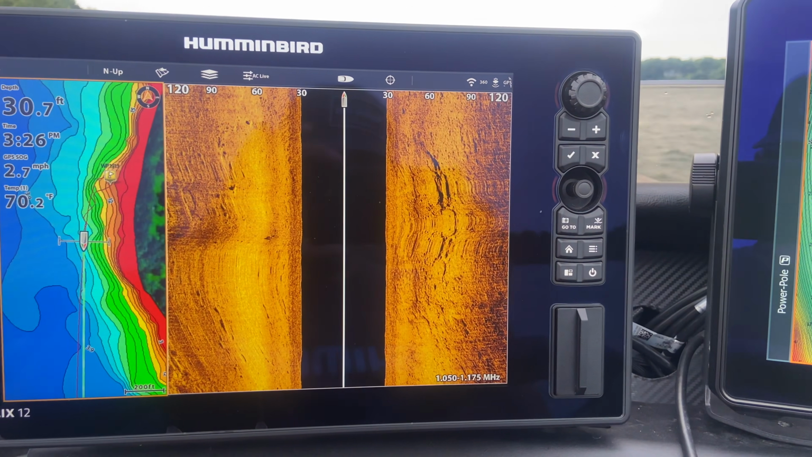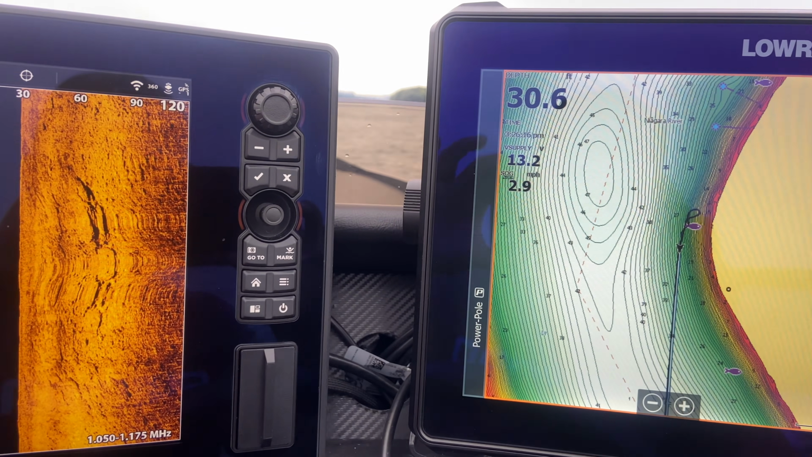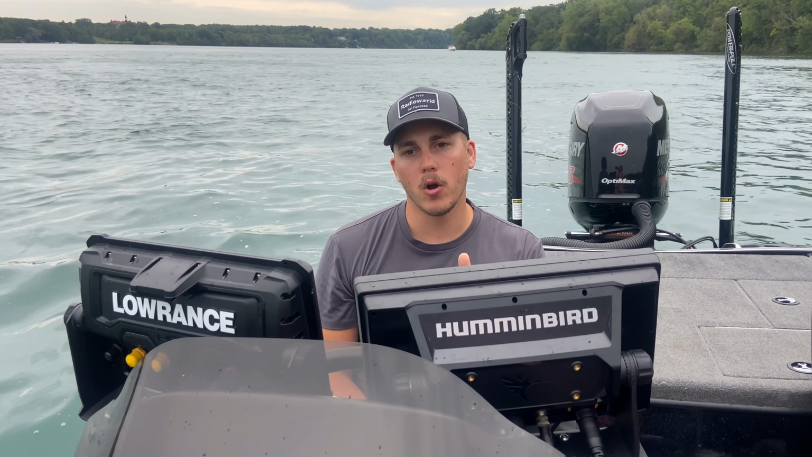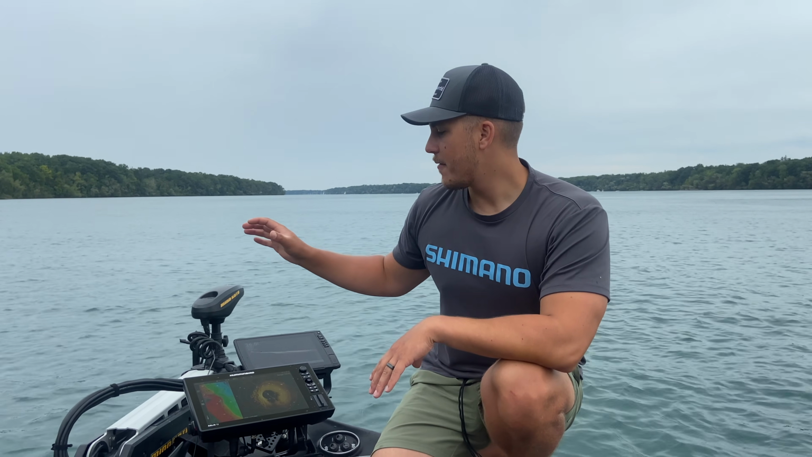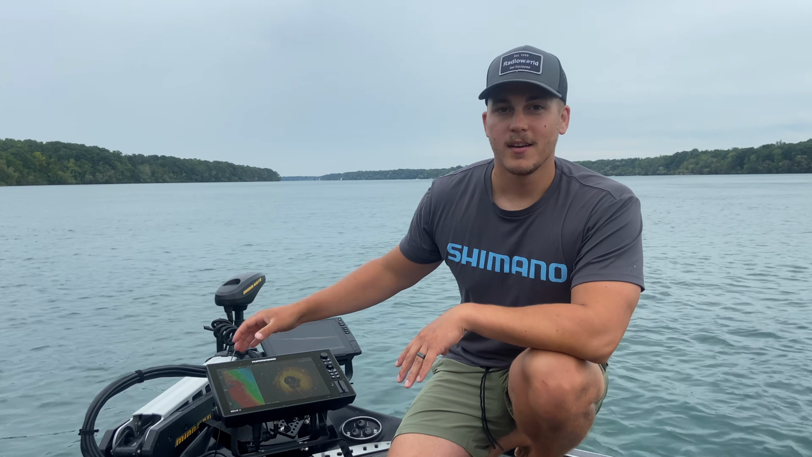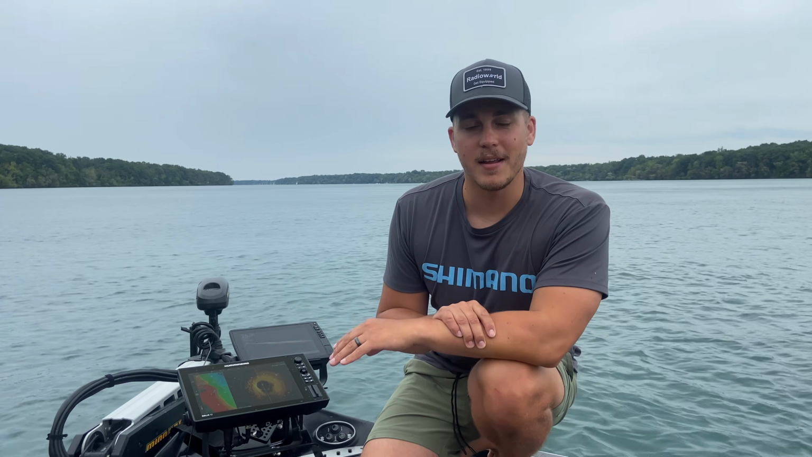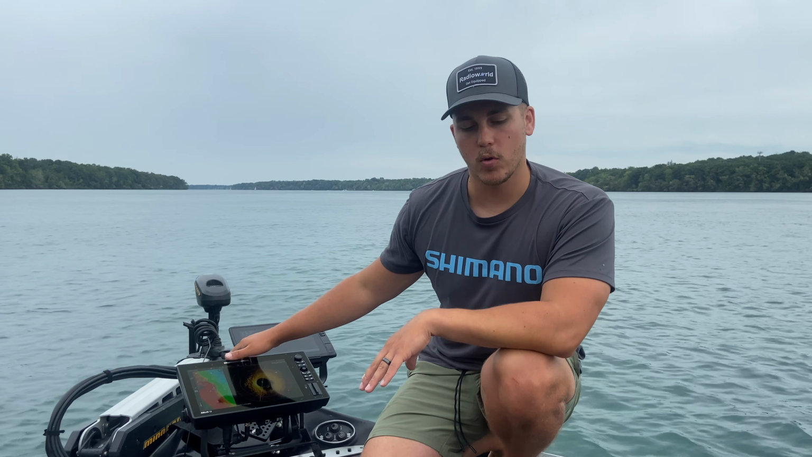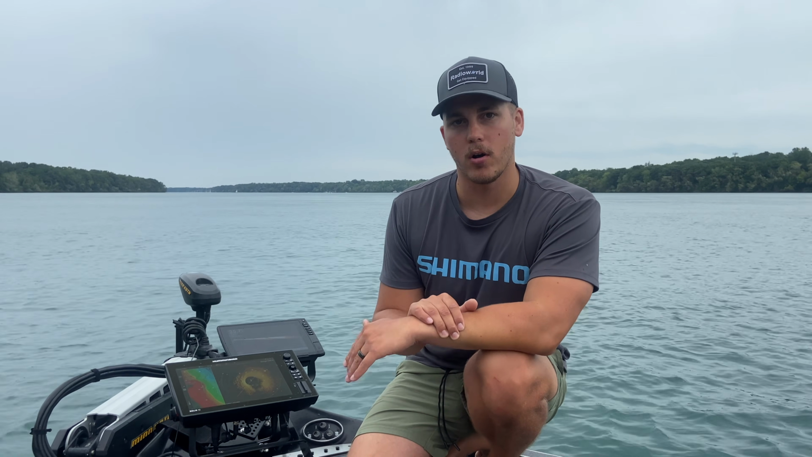So that's the setup at the console, two 12-inch units, a Humminbird Solix and an HDS 12 Pro. And now we're going to move to the front of the boat and take a look at the setup there. So at the front of the boat, we have a Minn Kota Ultrex, one of the best trolling motors on the market, in my opinion. And for the units here, we're running a Humminbird Solix 12 right next to a Garmin 106 SV EcoMap Ultra.